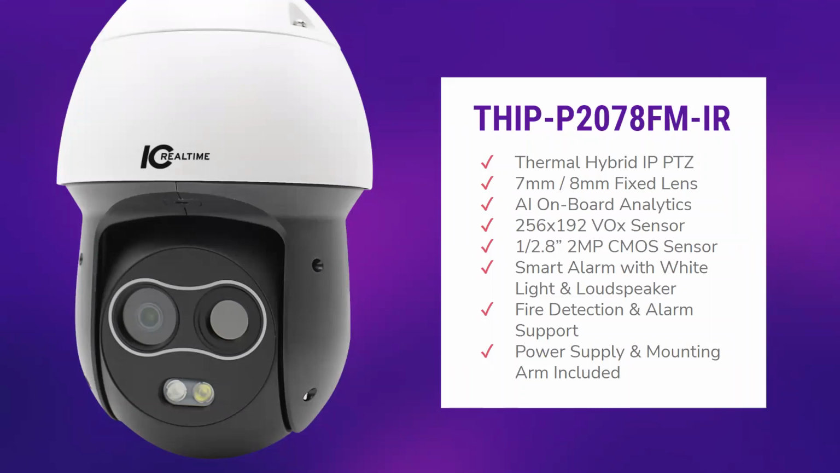I haven't heard anything in the pipeline as with an optical zoom. You may want to reach out to your sales executive to see if there's anything in the pipeline. There's nothing that I'm aware of personally. I'm not even sure that you can utilize the thermal imaging with optical zoom. But yeah, I haven't heard anything at this time.